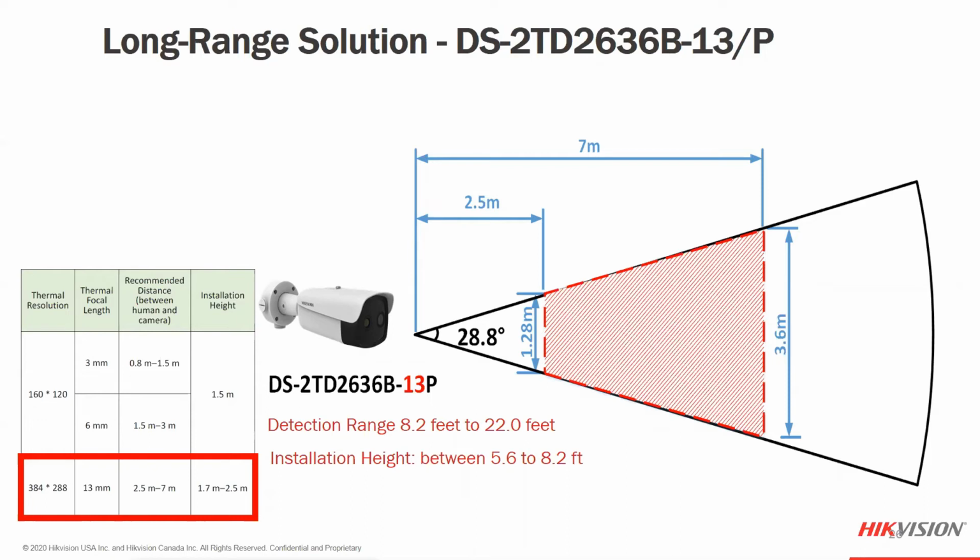So it has a much better application for more of a permanent installation, as well as, like we talked about, detecting 30 faces at a time. So we do see this as a much more long range solution in this regard. Because it has a higher resolution sensor as well, it can mount at a different height. You can raise this camera up a little bit higher, to the 5 to 8 foot range, to get the same accuracy level that we're looking for.